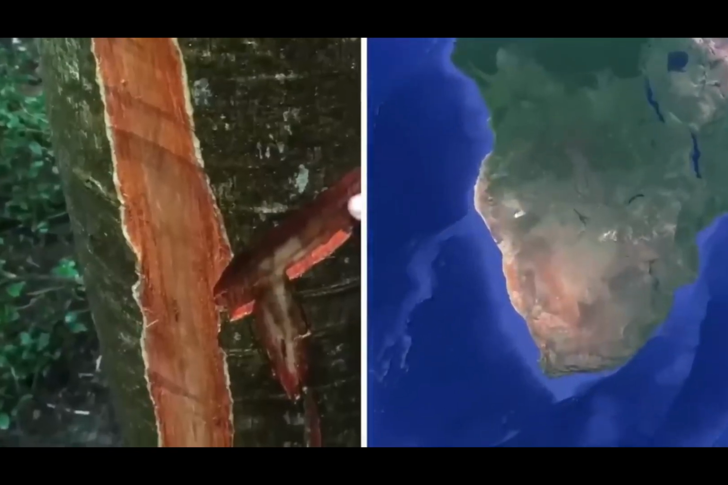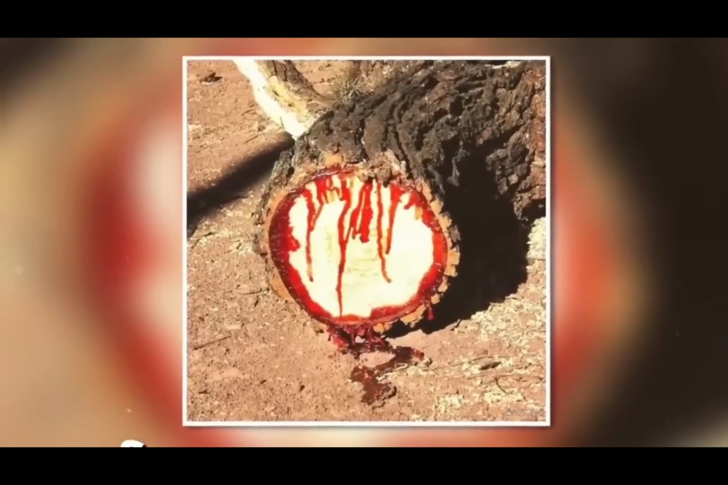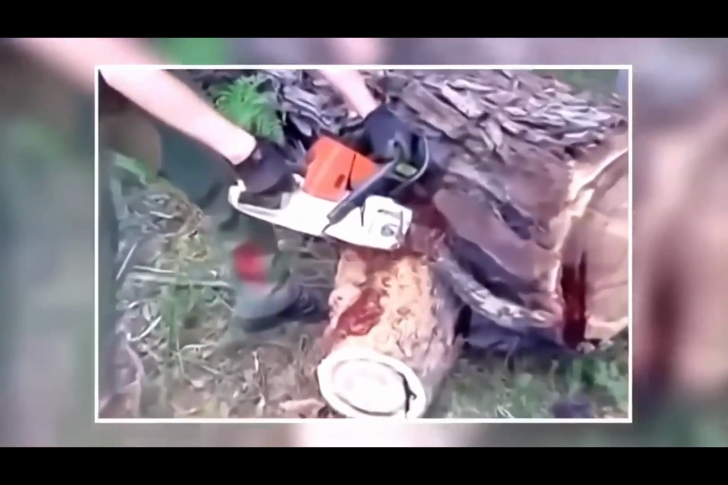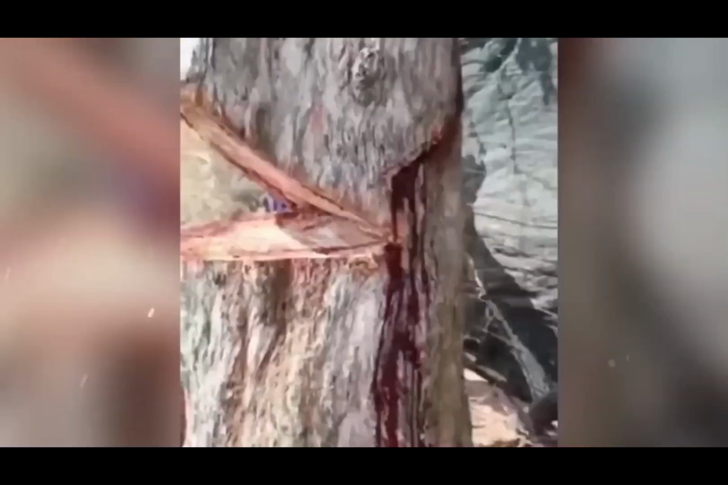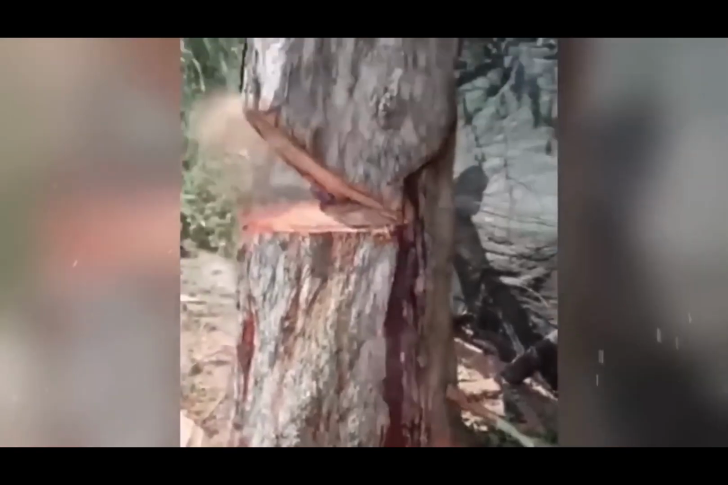It is a tree that is indigenous to South Africa and is called the dragon blood tree, or Socotra dragon tree. People are getting more and more fascinated with these trees because they appear to bleed when you cut them. Most people believe them to be mythical trees that only appeared in fiction until they actually encountered one. It might be nature's way of telling us to stop cutting trees.